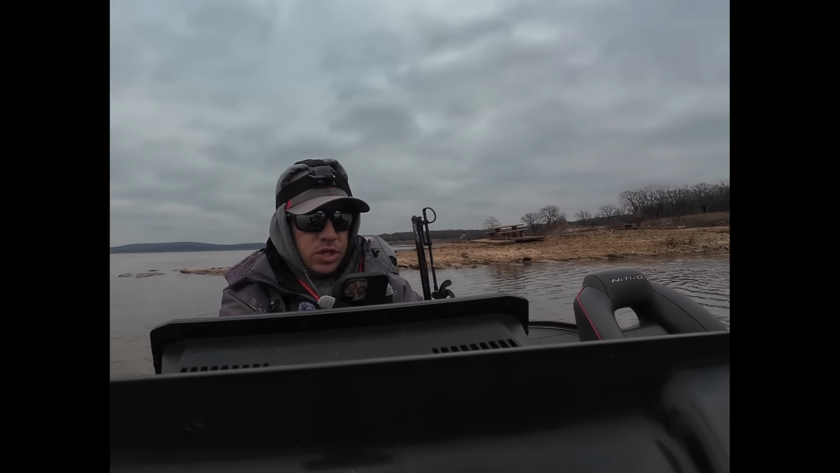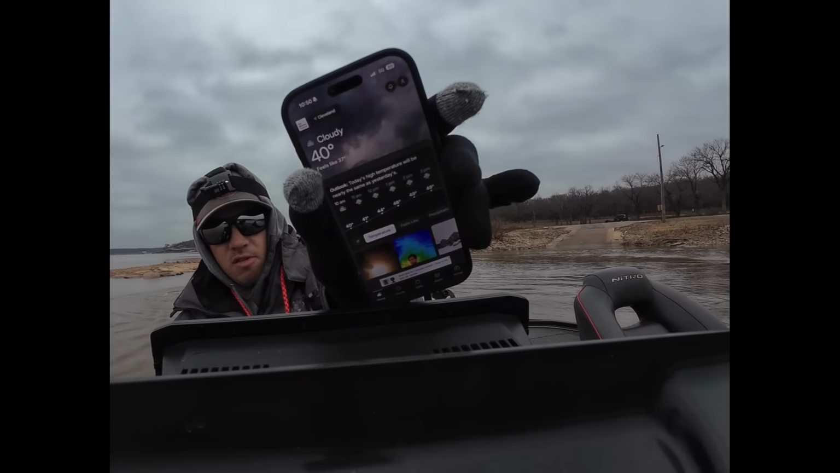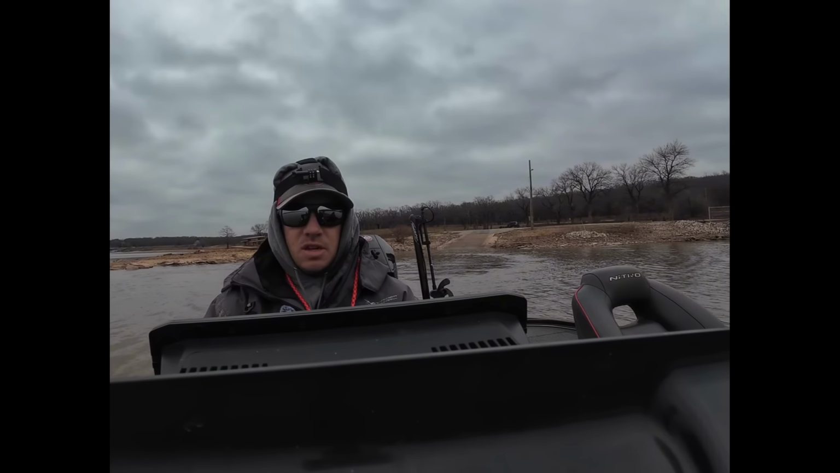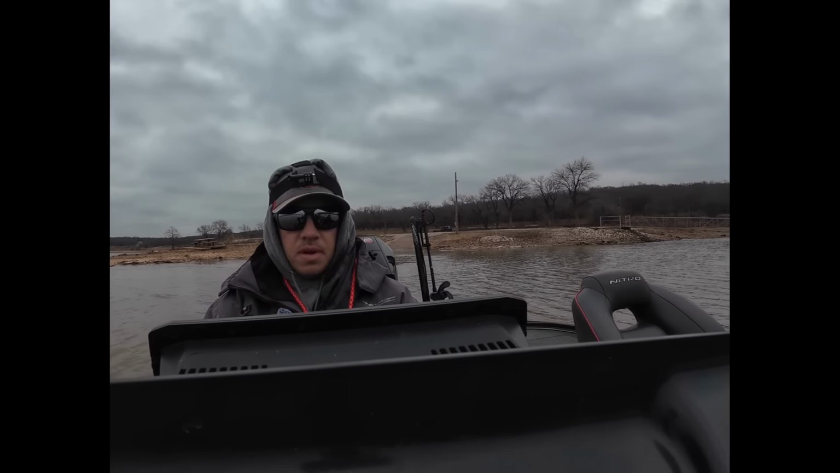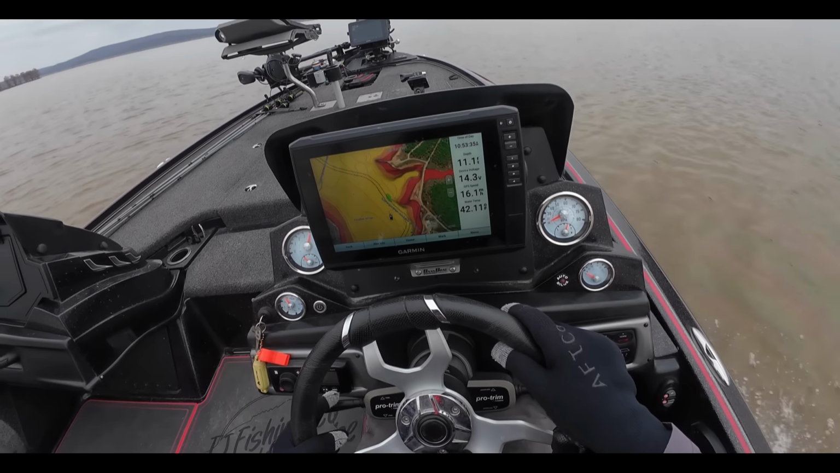Yeah, I'll give you a little time check. It's currently 10:50 a.m. It is 40 degrees. We got a slight east-northeast breeze, not too bad, so let's get on them crappie.